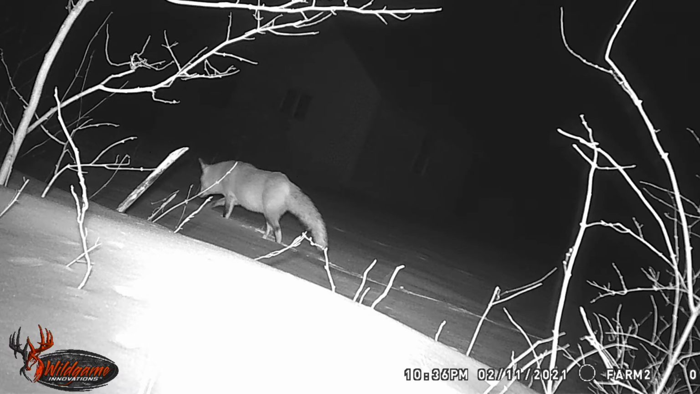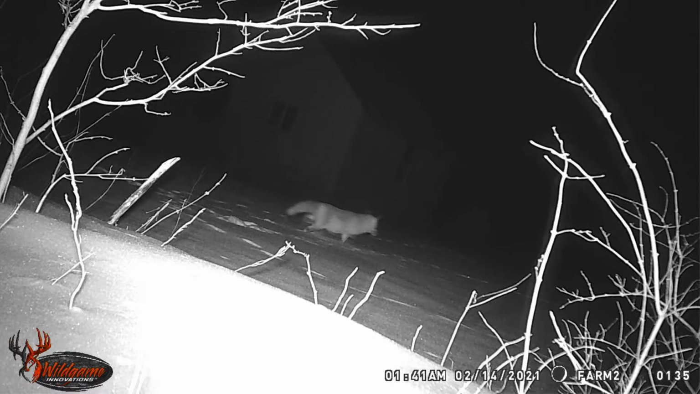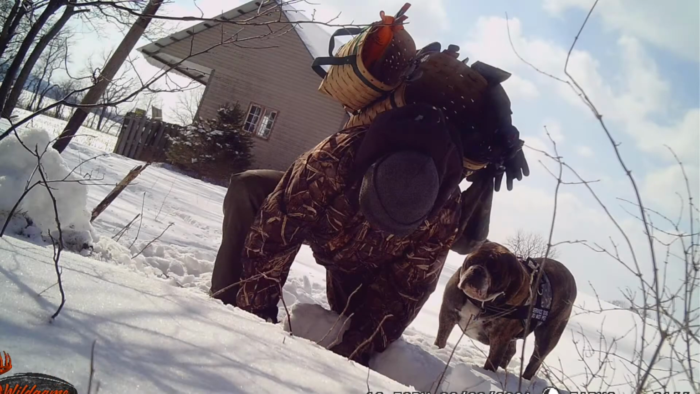You can just barely make out the cabin in the background there. Good decent sized fox. Here he is digging the mouse up, or chipmunk, or whatever he found under the snow. And then he's carrying off the mouse. You can just see it in his mouth there, hanging out of his mouth. Ugh, here's some foolish trapper digging up his traps.